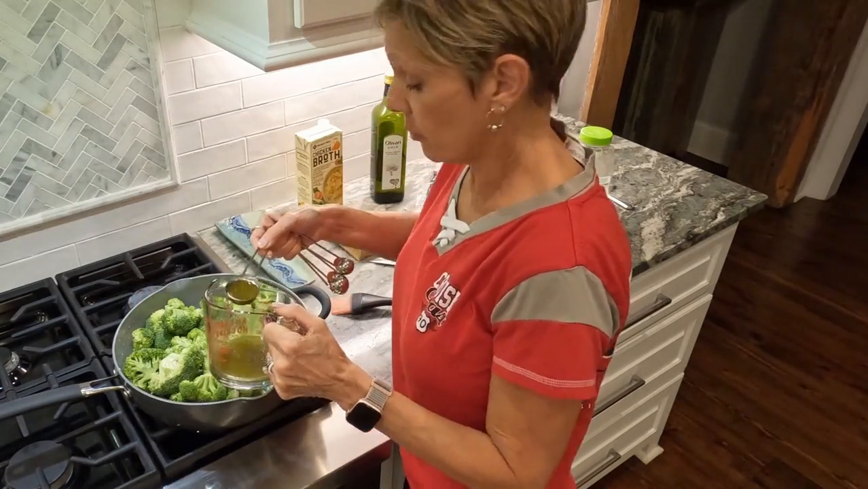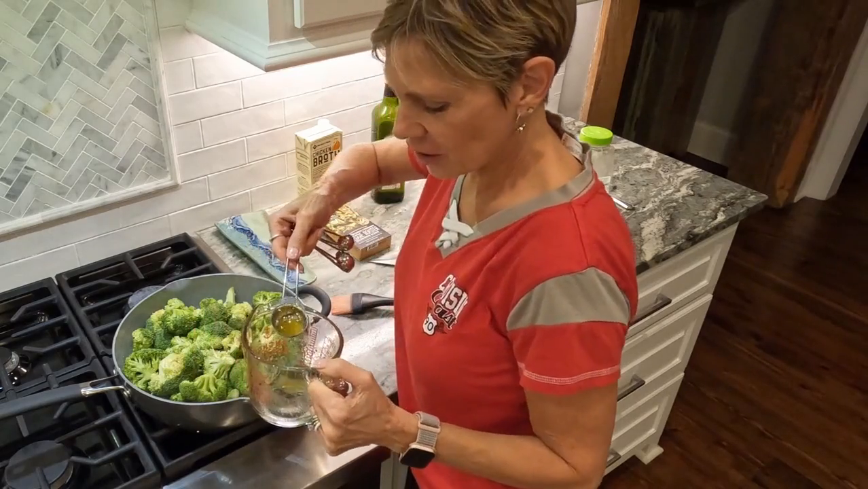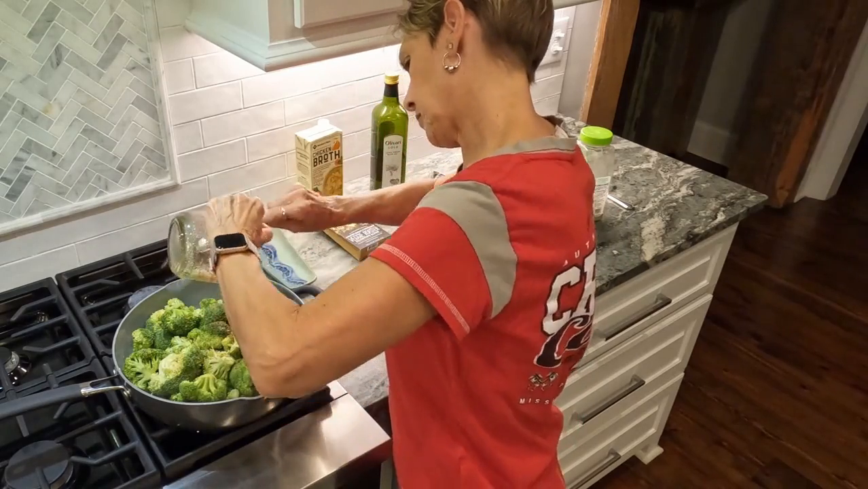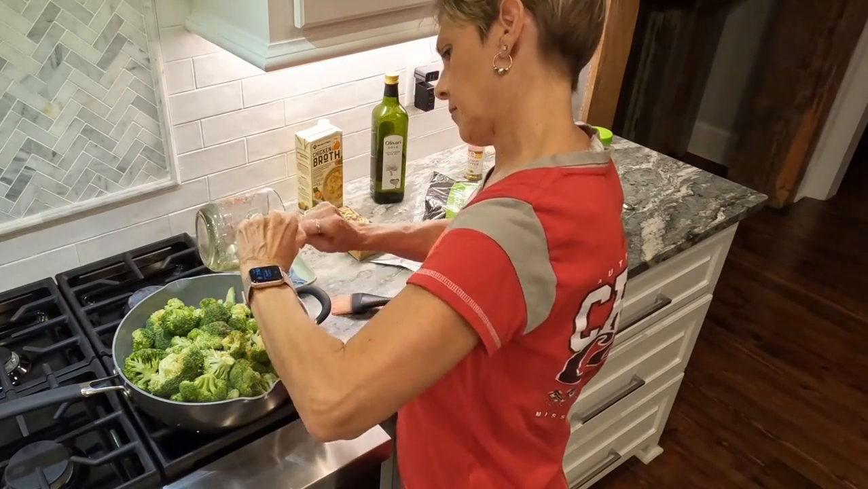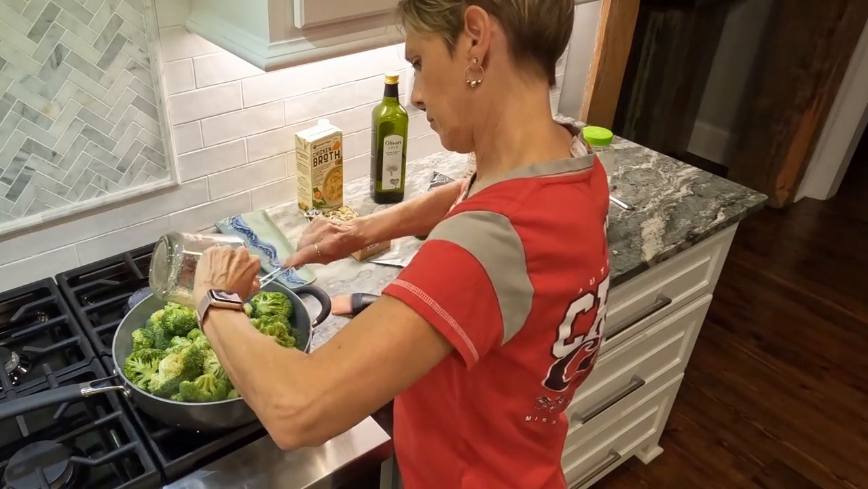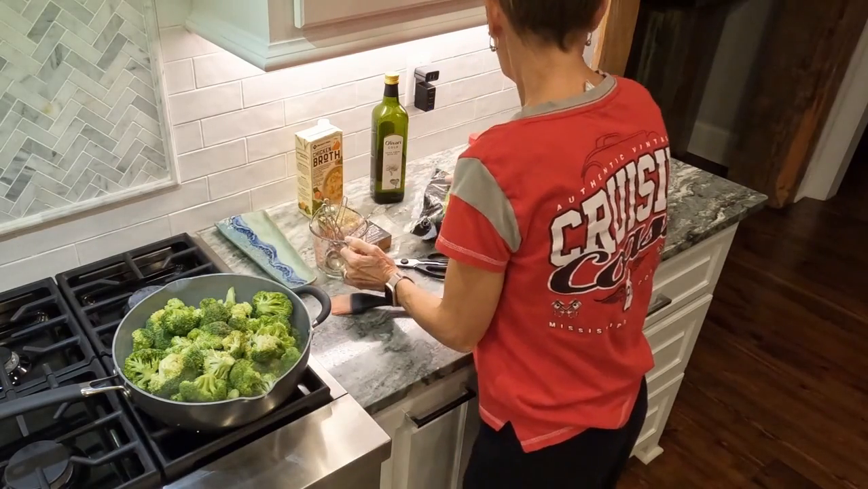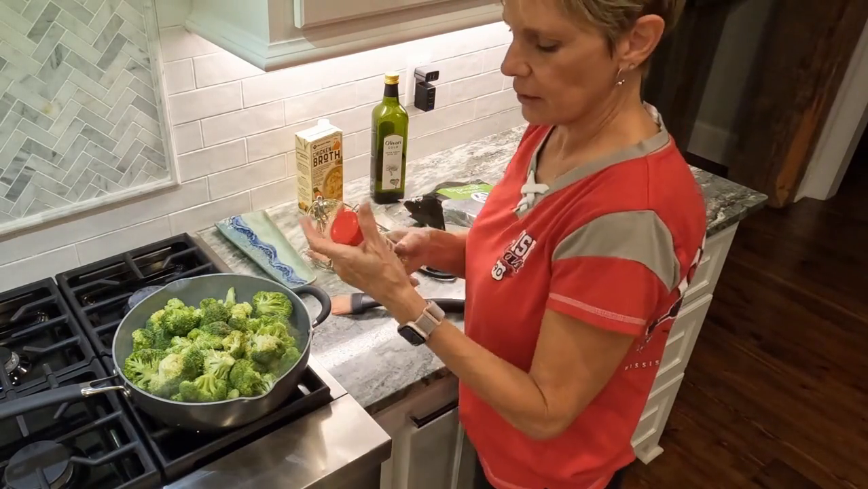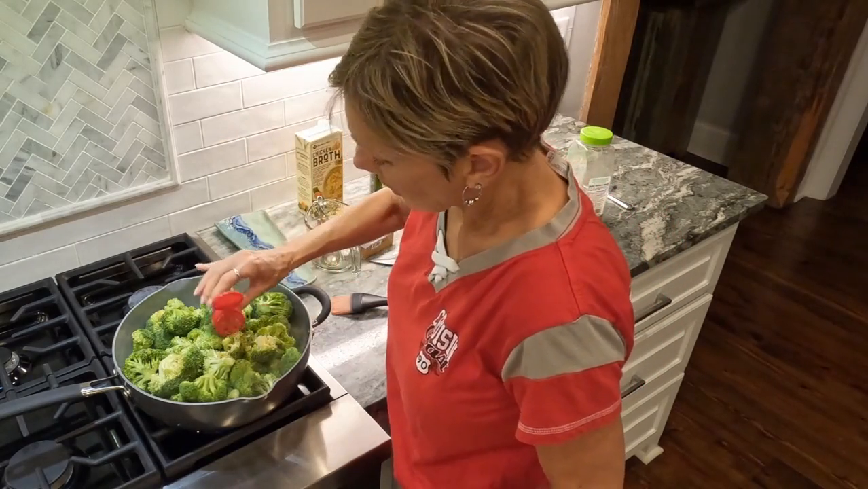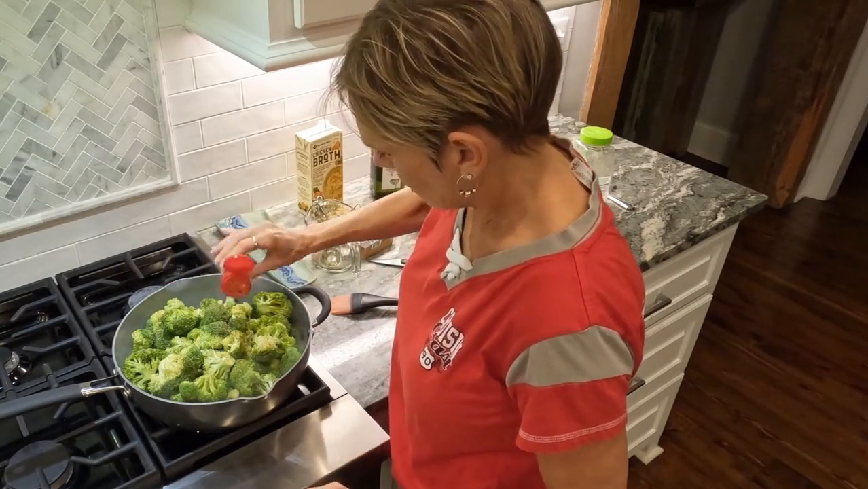And you just drizzle it on the broccoli. And just make sure you get all the good stuff that's in the bottom, because it's going to get thicker in the bottom as you go. And then I just take a little lemon pepper. This is Lowry's. Just give it a nice sprinkle.